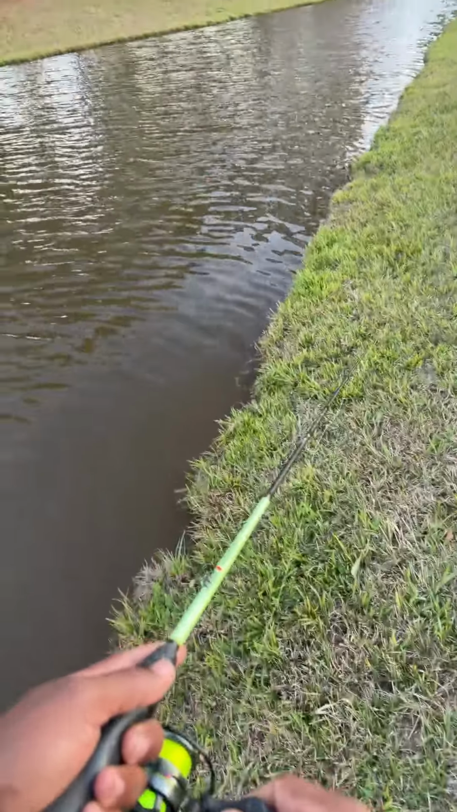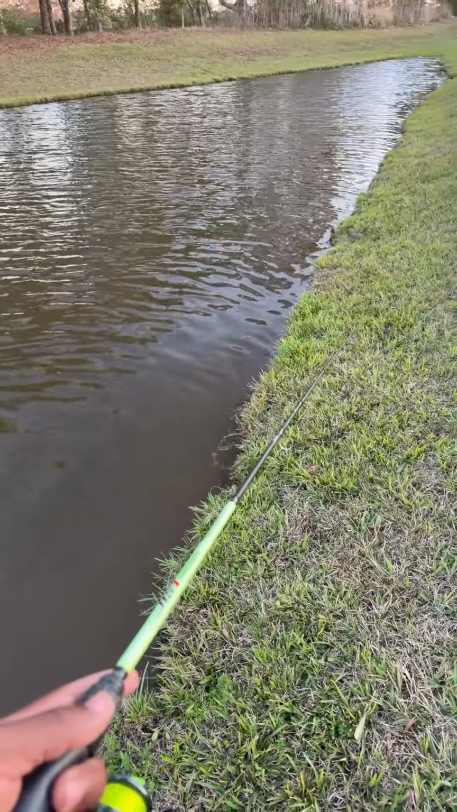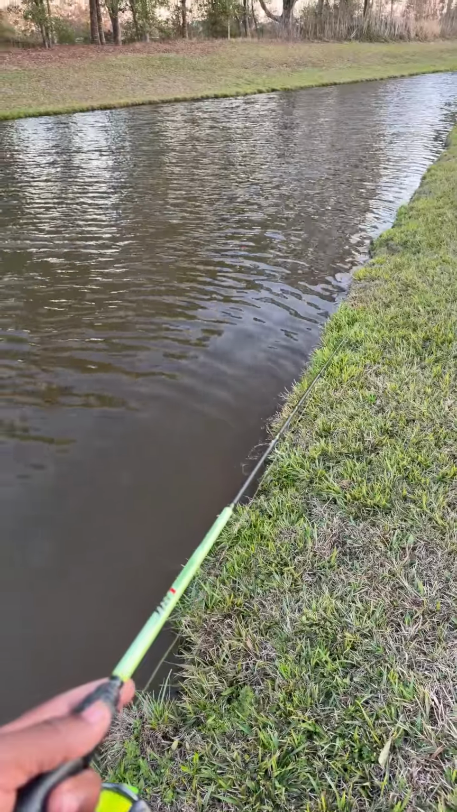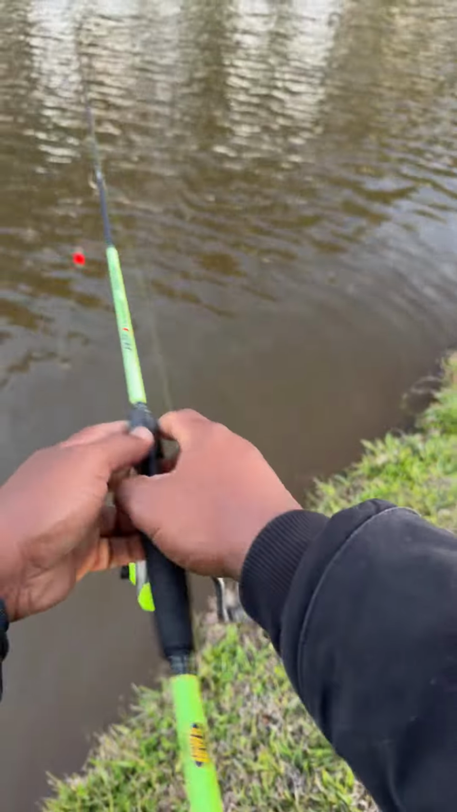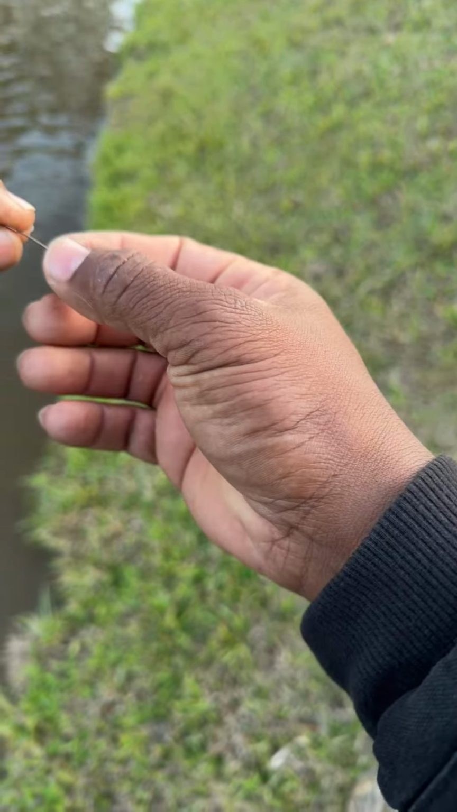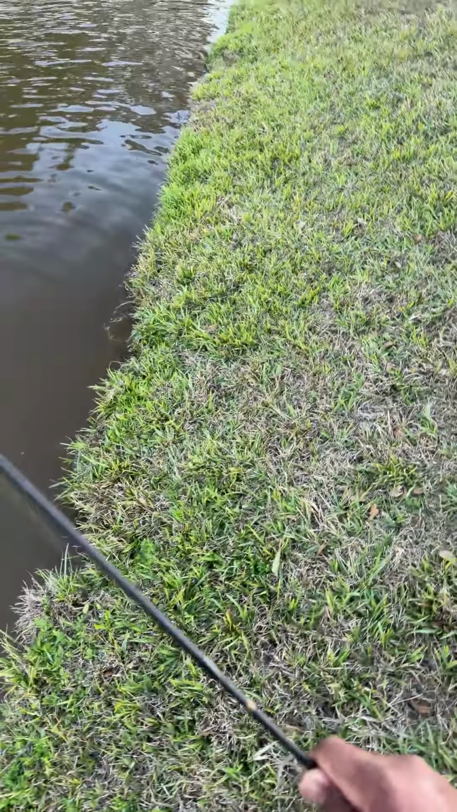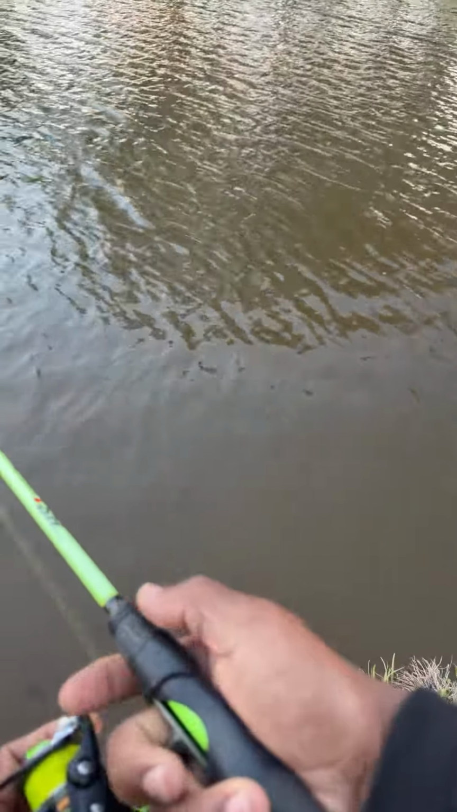He already got it. Yeah, I think my hook is crooked. Let me fix my hook. No, that's okay. It's okay. Let's throw this back out here. Let's get this bluegill.